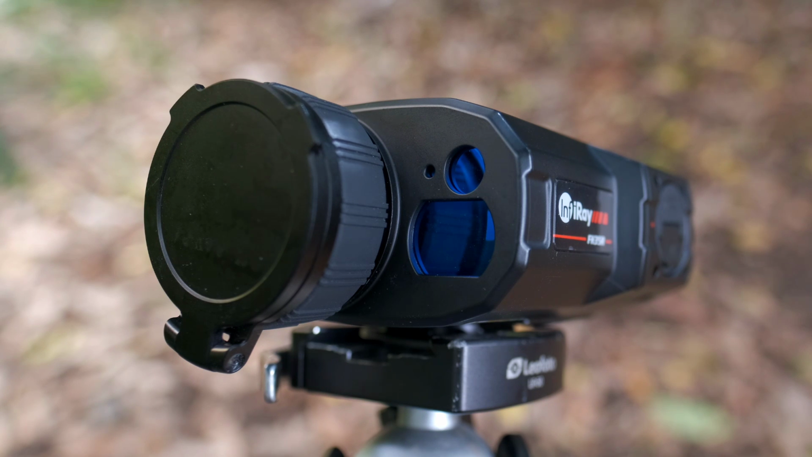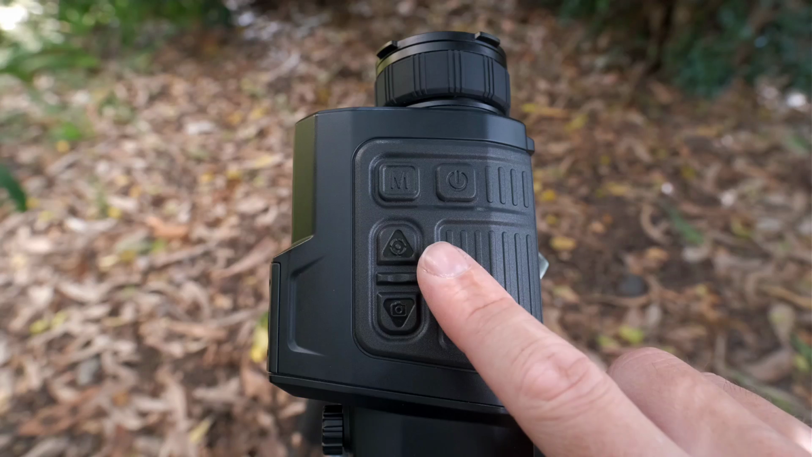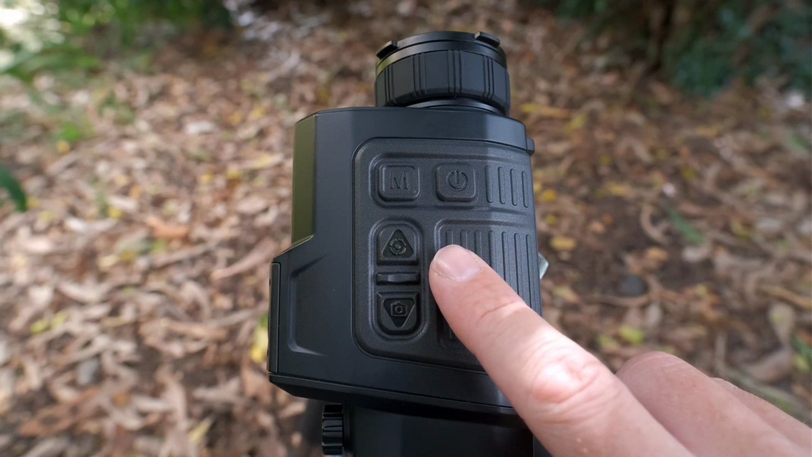In short, it's excellent. It's rated at 800 metres and I've pinged ranges out to 750 metres off large trees. Practically, it is quite powerful and you'll struggle to not get a range in scan mode, even over flat grass paddocks out to about 500 metres. It's just one button to turn straight into scan mode. It does have a single range option, but I personally don't use that.